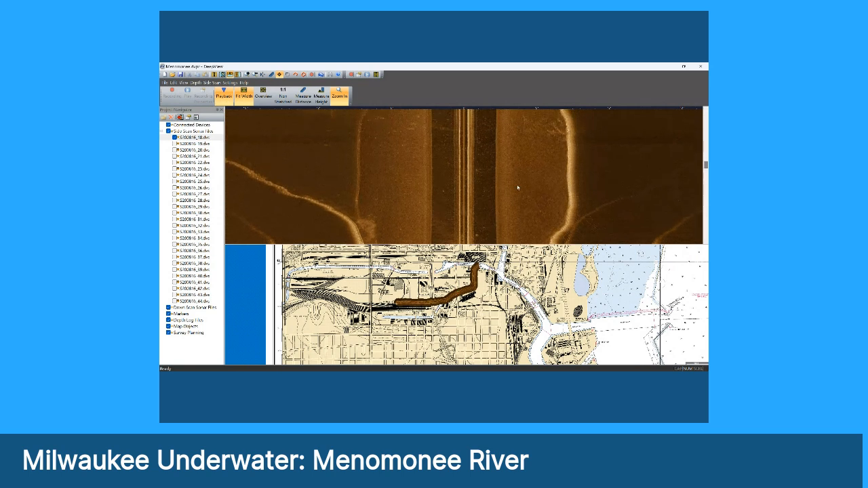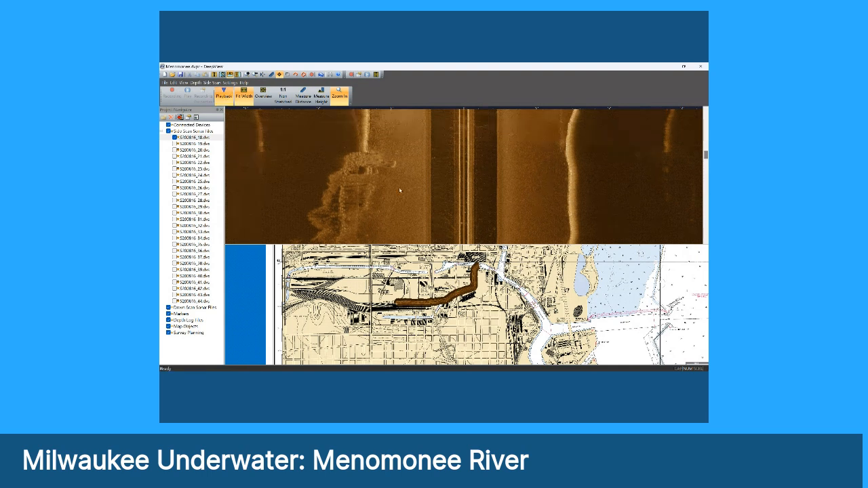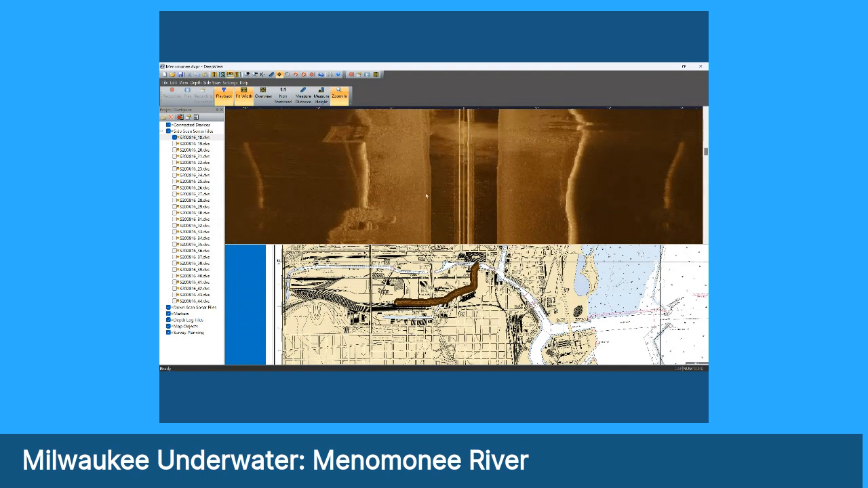All right, we continue on up the river here, and we'll come to the end pretty soon. And you can see that otherwise it's fairly nondescript in the South Menomonee. We've got a little area of debris here that is old docks, we think, and an old caisson for an old dock. And again, these are things that would be very difficult to scuba dive because the visibility is so low.